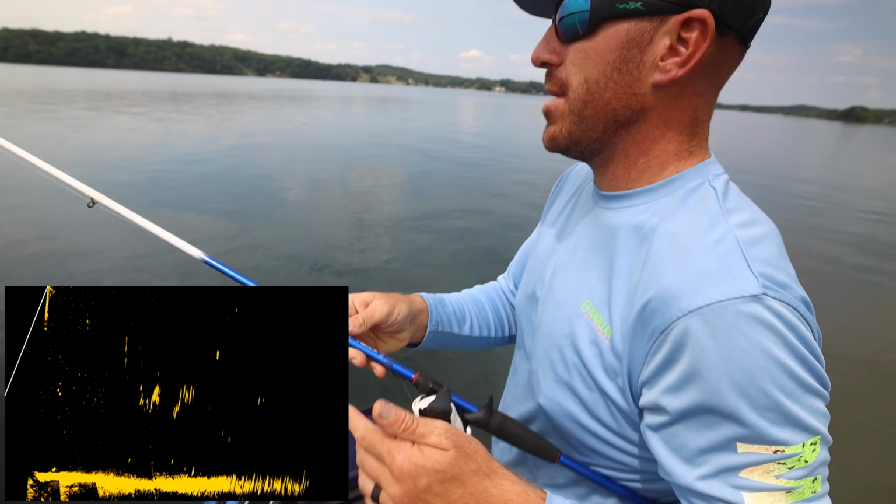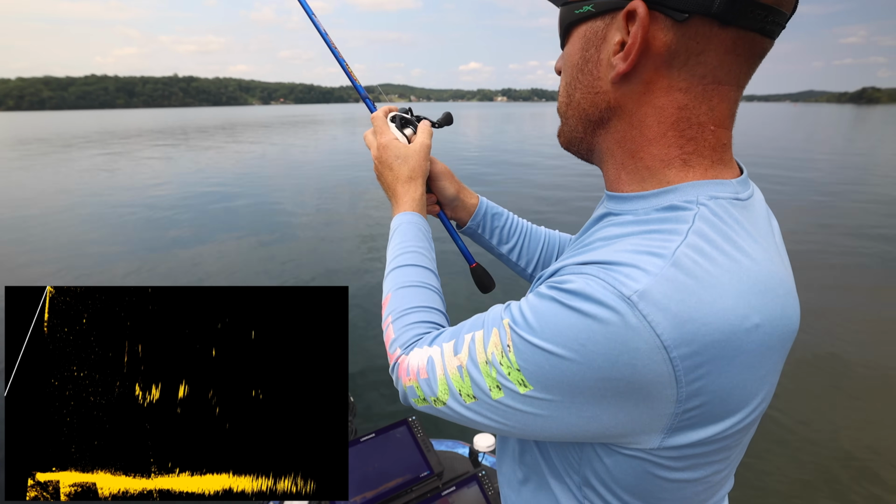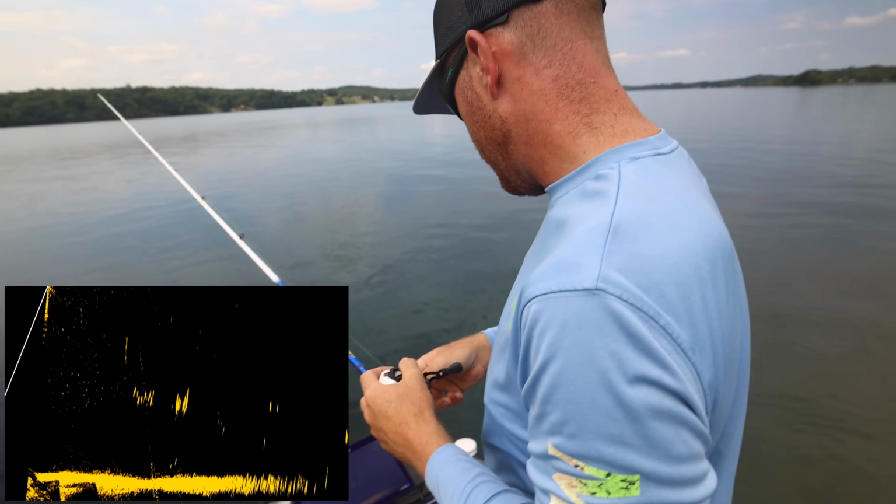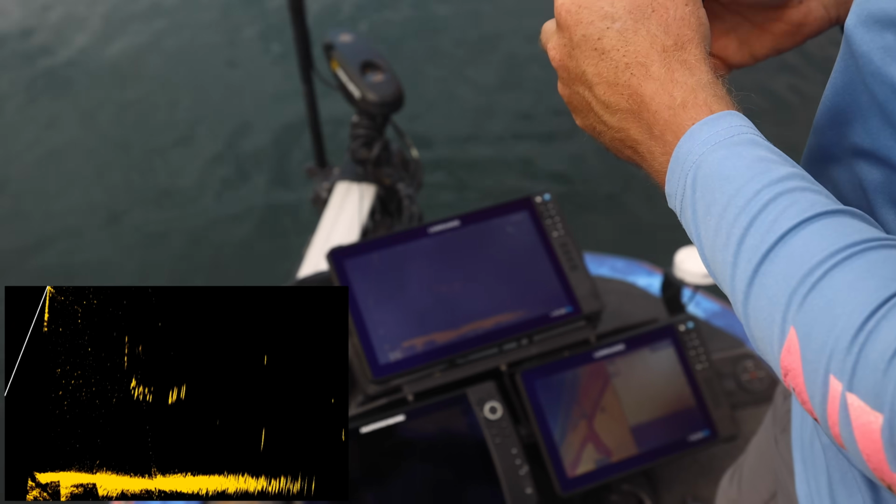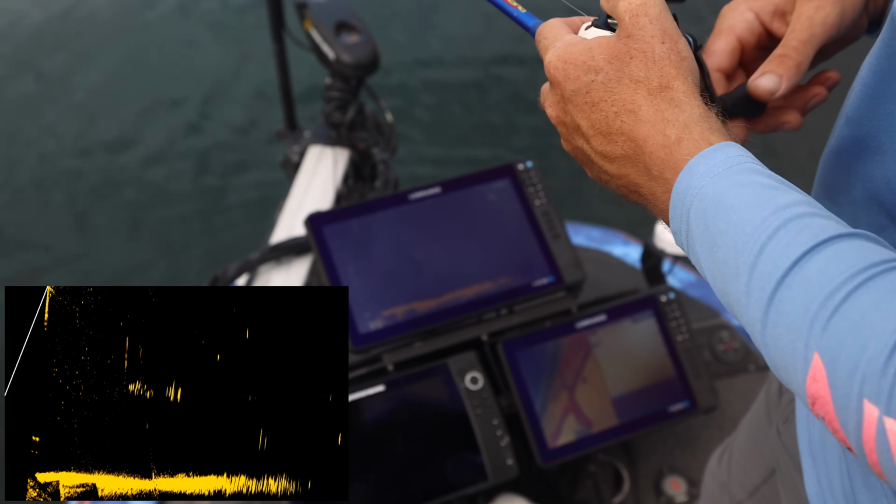So overall, I'm going to say this. I'm going to make a cast, which people also don't realize how far 100 feet is. That's 90 feet. I see my bait hit the water right there. It's basically right at 90. I'm reeling it up. I'll show you guys so you can see.